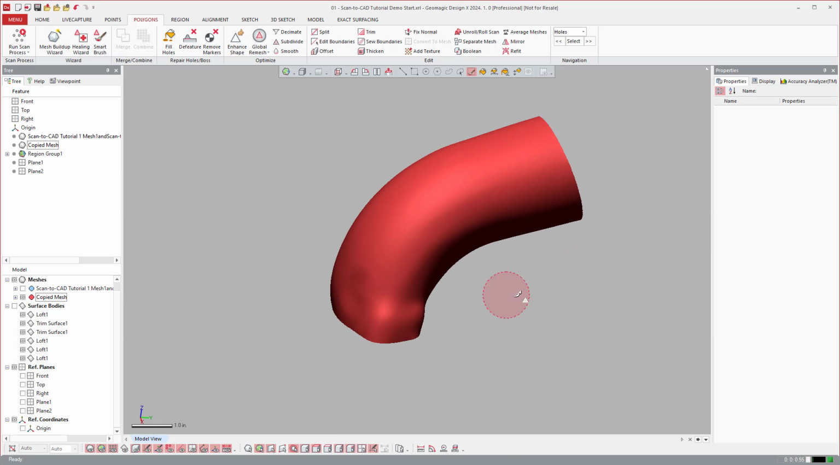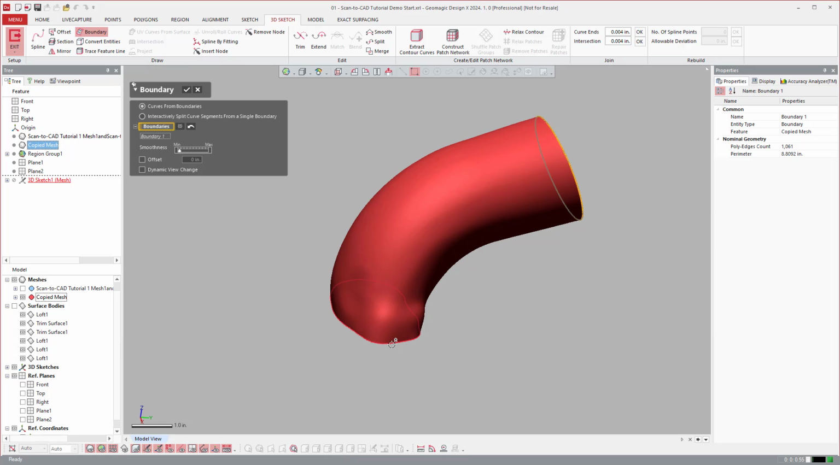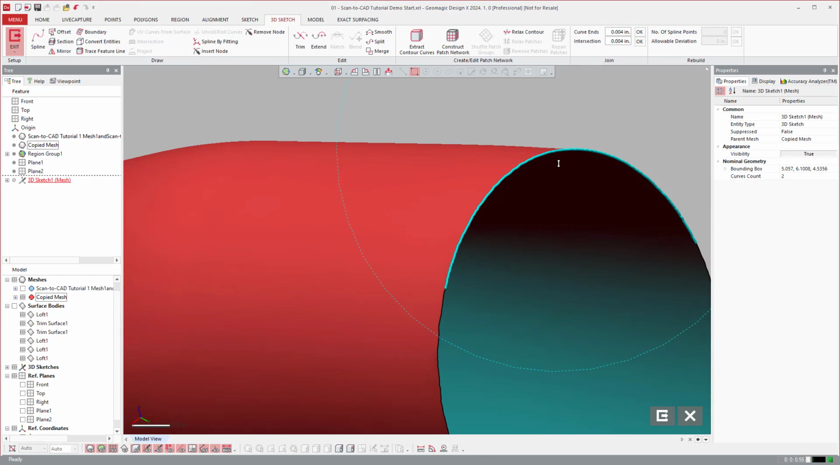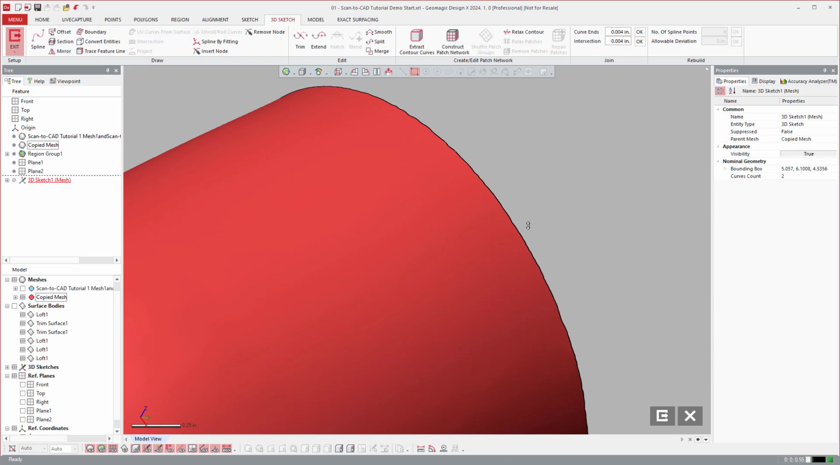So we just created this shape. Switch back to rectangle. That helps with our modeling selection tools if you switch back to the rectangle. And then we'll come over to 3D sketching. 3D mesh sketch. In 3D mesh sketch, you can say, I want to create curves from the boundaries. Like so. And if they're a little wrinkly there, you can do another trim.